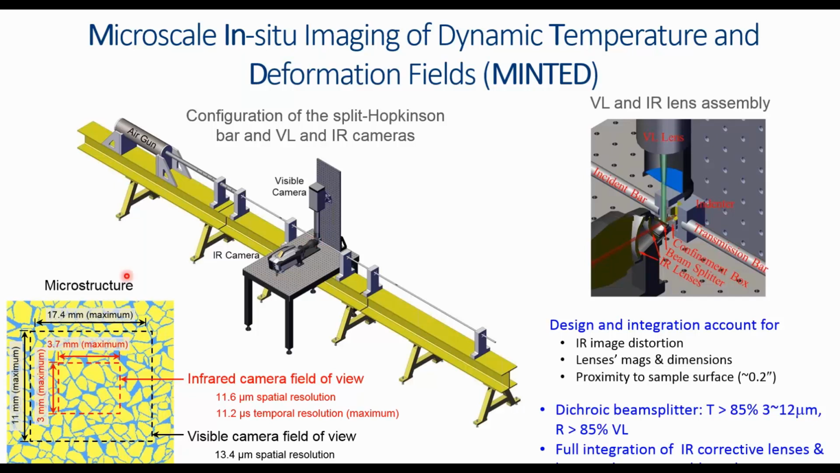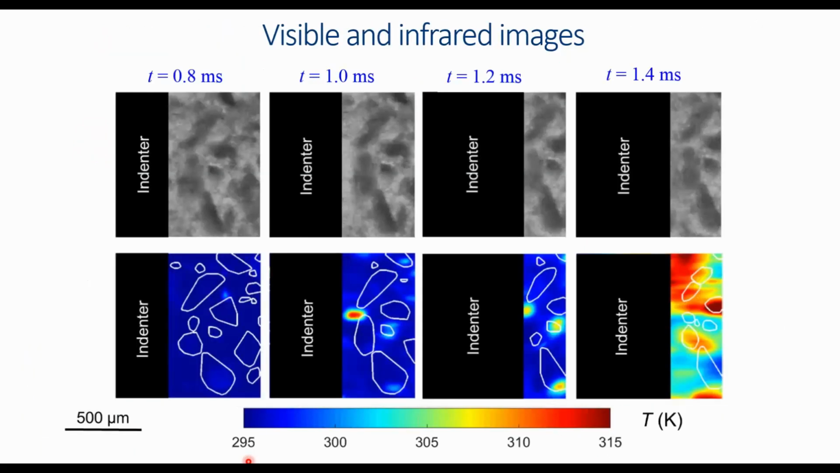The sample structure is shown here with the field of view of the visible and infrared cameras, with the temporal resolutions shown here. And here is some image obtained with the two cameras there.